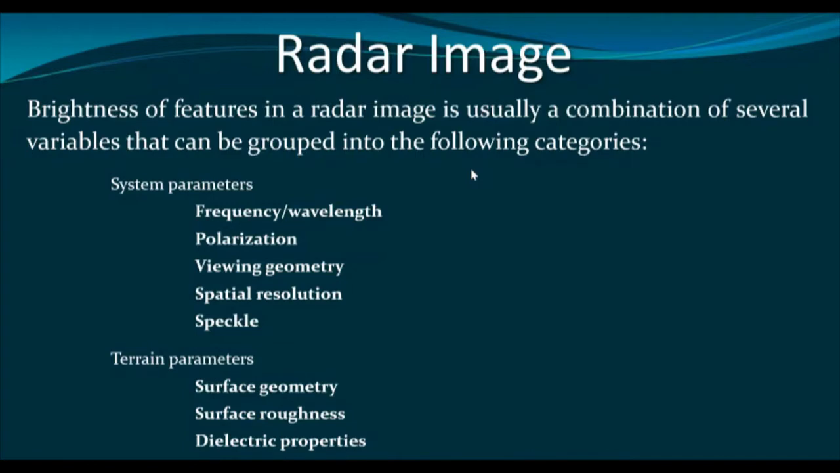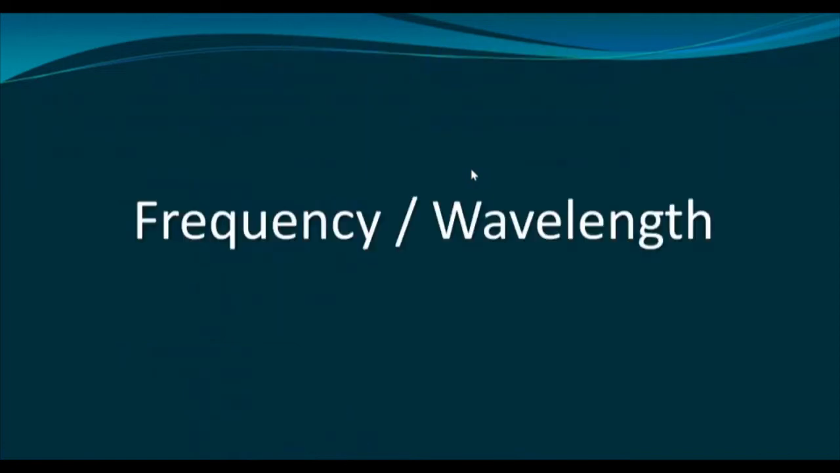Now in the system parameter, we have several variables: frequency or wavelength, polarization, viewing geometry, spatial resolution, speckle, and in the terrain parameters we have surface geometry, surface roughness, and dielectric properties. Remember that pixel value will depend on all of these 8 variables. Now let us start discussion on each of these variables. First is the frequency or wavelength.